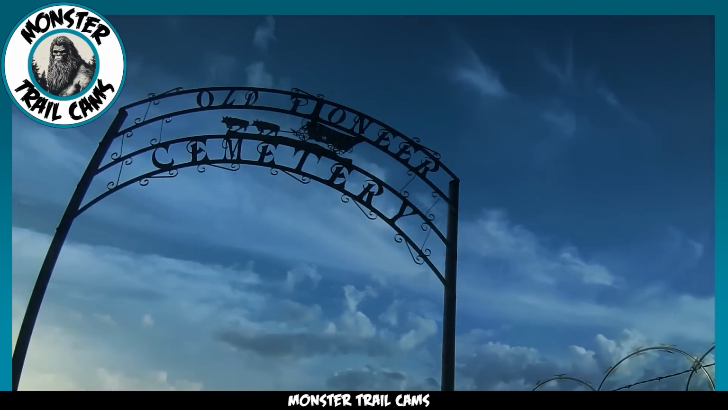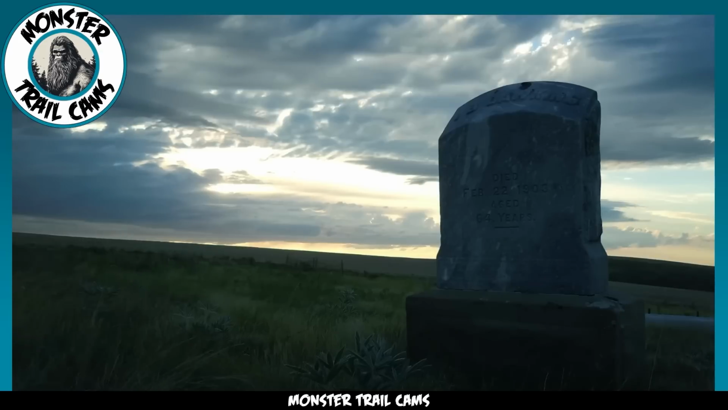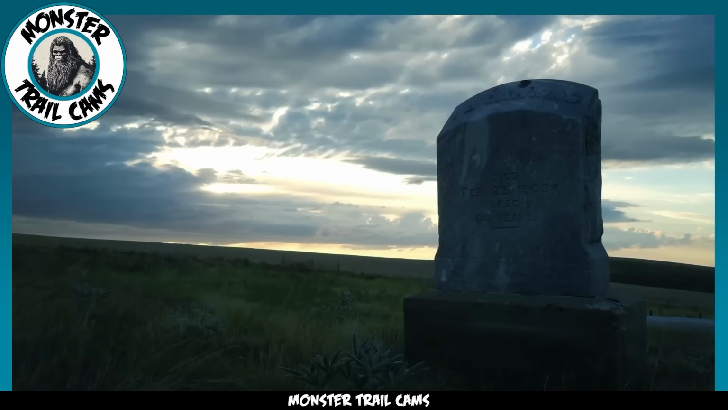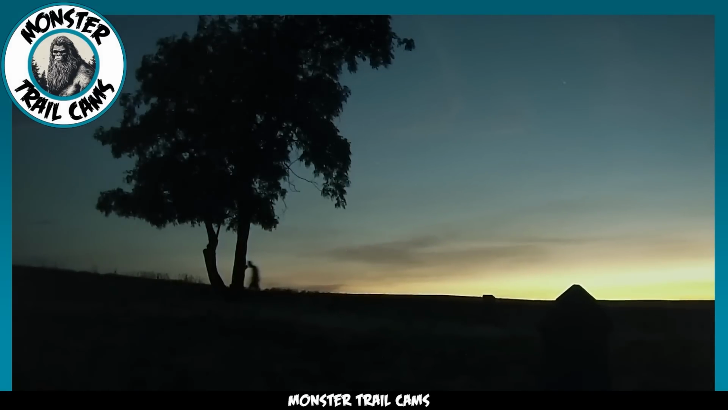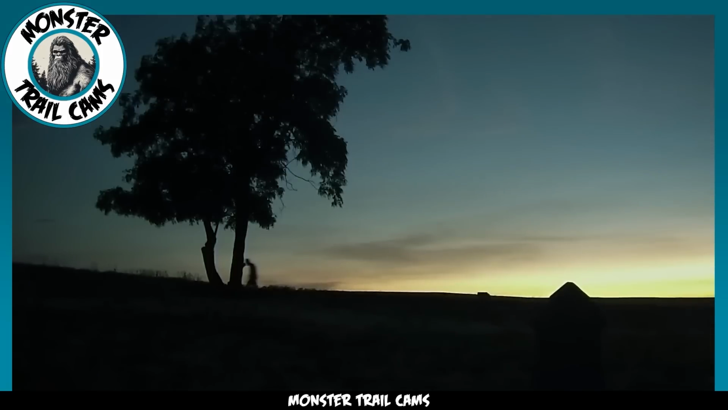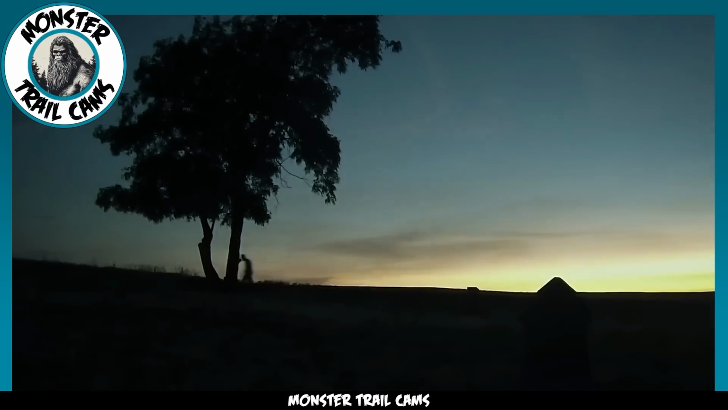The old Pioneer Cemetery, established in 1878, is the final resting place for some of the region's earliest settlers. Sadly, over the years, it has suffered from vandalism and neglect. Some believe the figure in Ziegler's photo could be the restless spirit of a pioneer, perhaps upset over the desecration of their final resting place. Others, however, have a more otherworldly theory. Pointing out its large head, petite frame, and peculiar posture, they argue that the figure eerily resembles depictions of extraterrestrial beings, popularly known as gray aliens. Despite numerous theories and Ziegler's dedicated attempts to demystify the photograph, a concrete explanation eludes us.